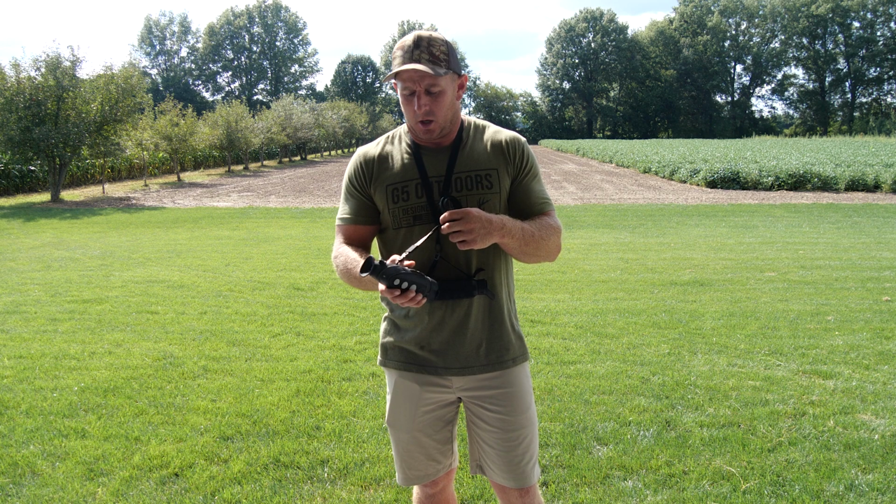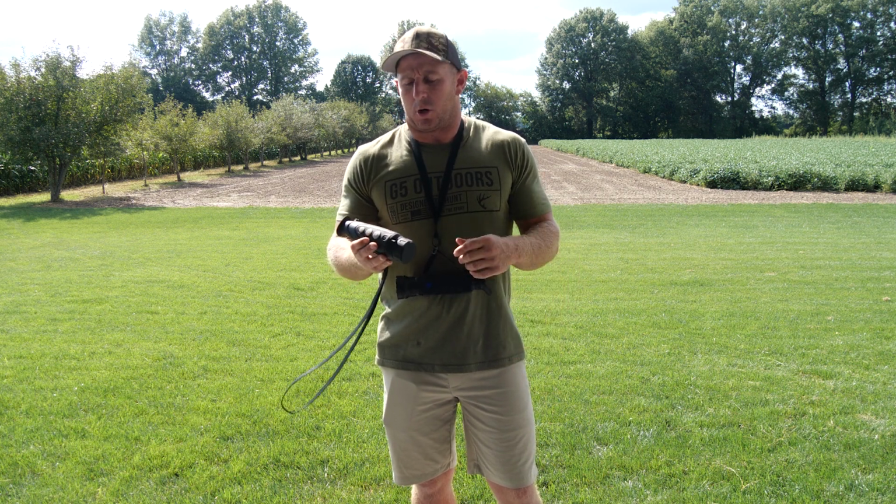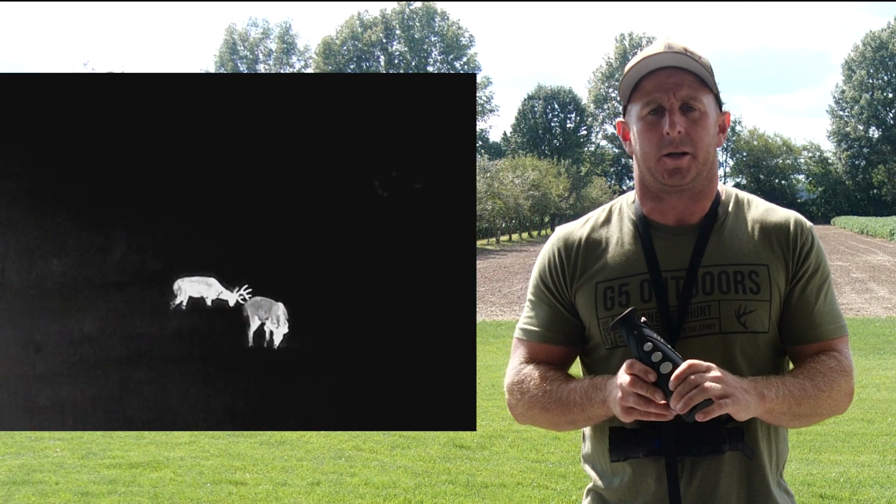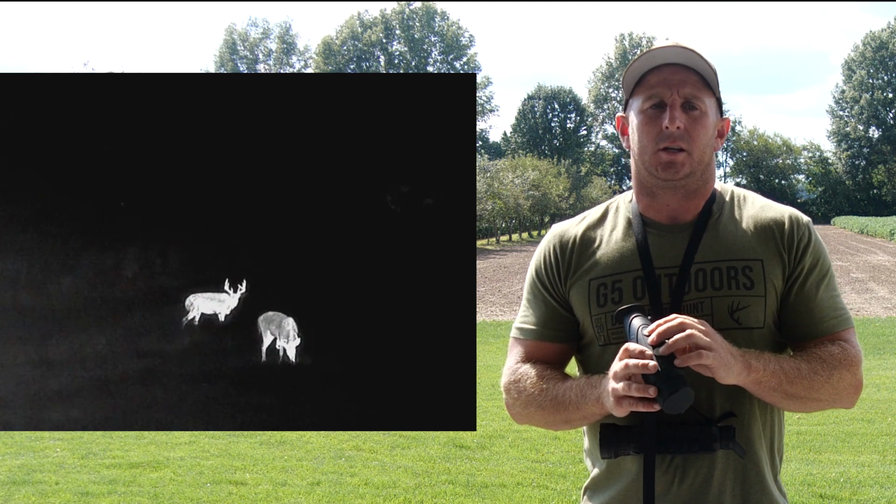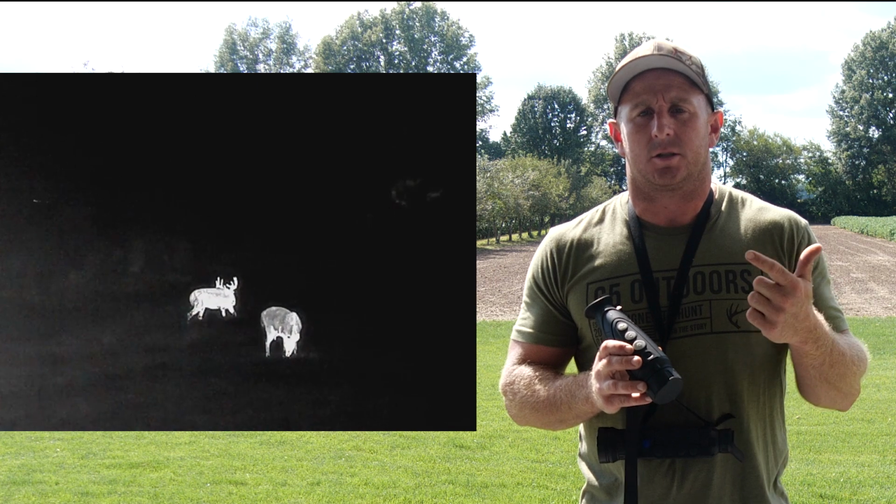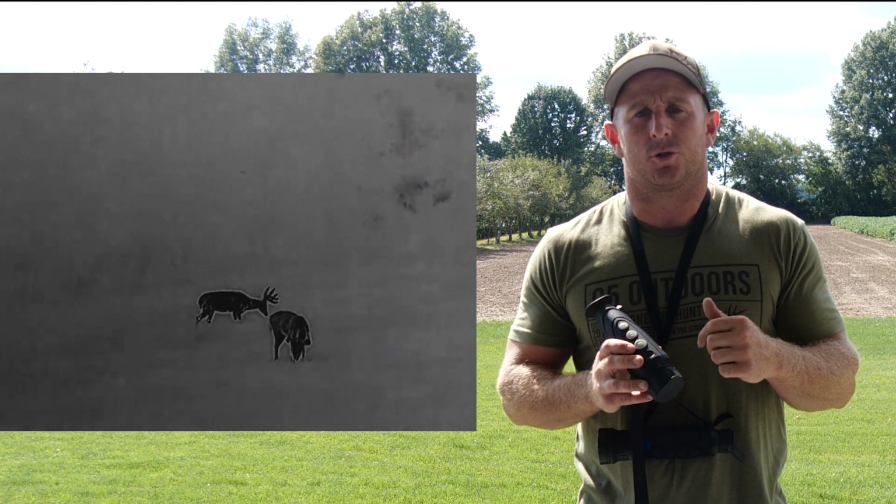But starting off with some of the pros and cons, starting with the Infiray, I have messed with all the lighting, contrast, image sharpness.